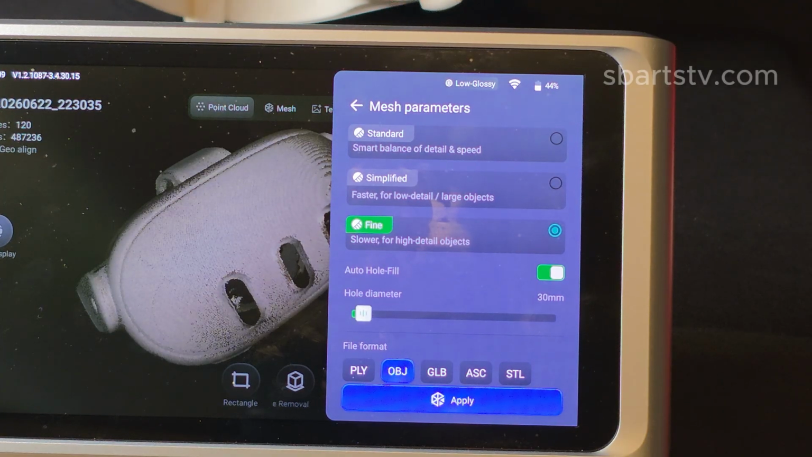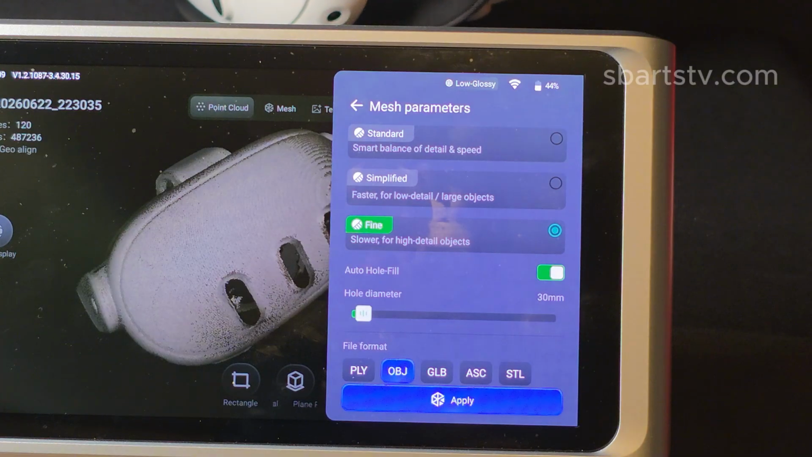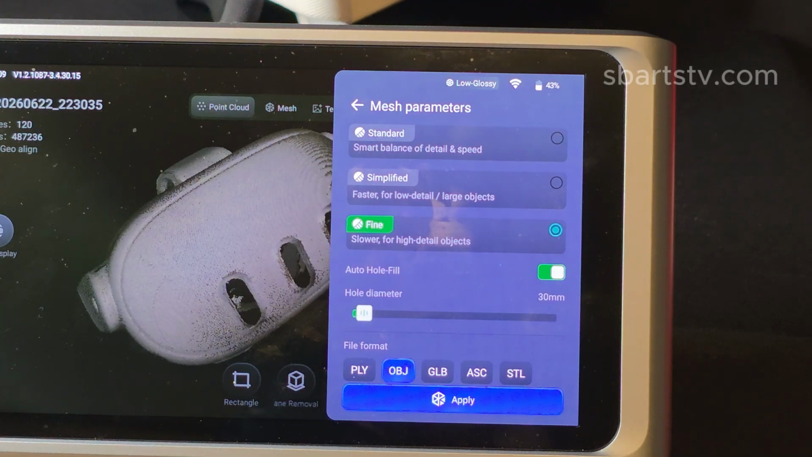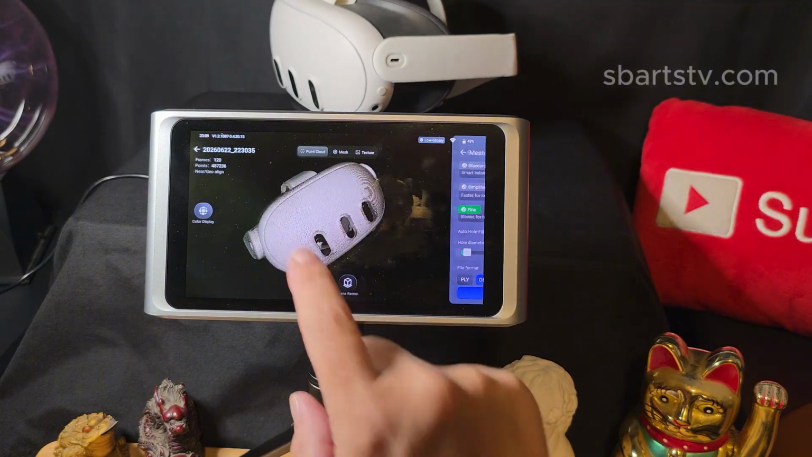PLY would be the point cloud. OBJ would be for object models, like 3D models. GLB would be another type of 3D model for Blender, small weight models. ASC, and then STL would be for like 3D printed models. So then you choose what you want and you can apply the mesh.